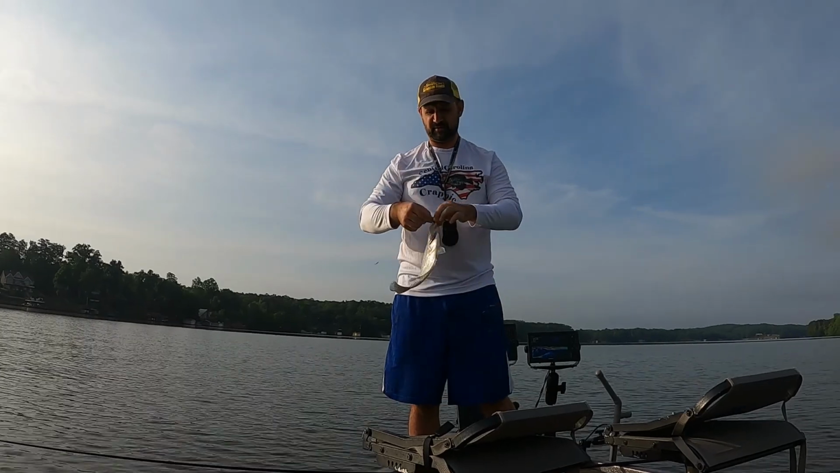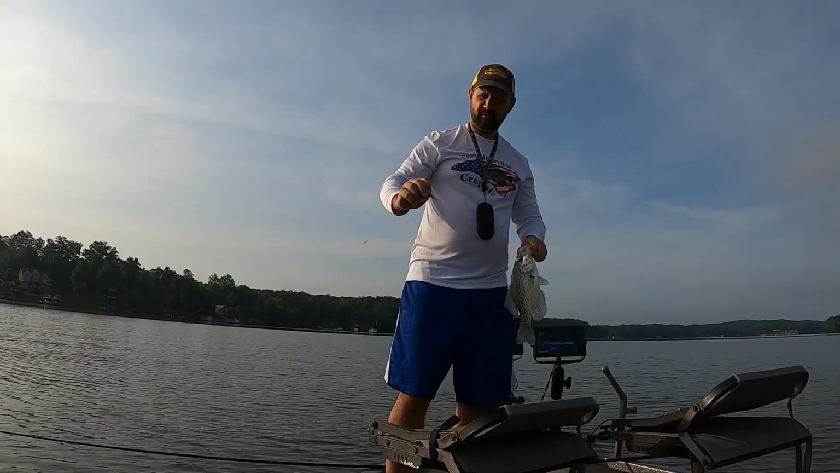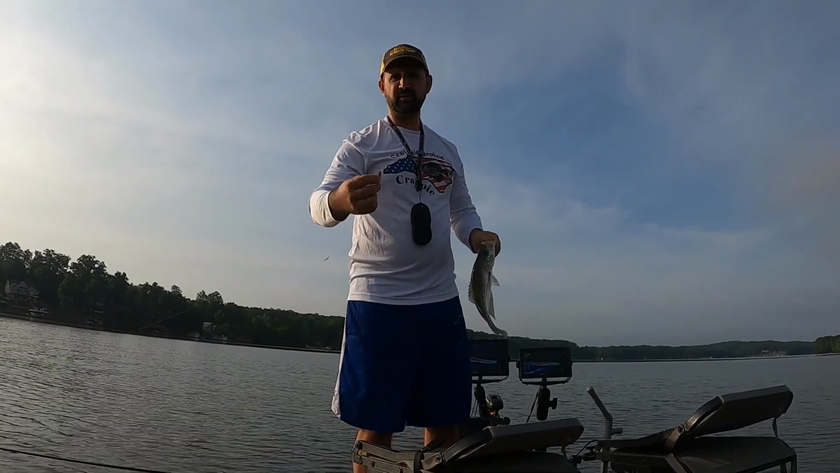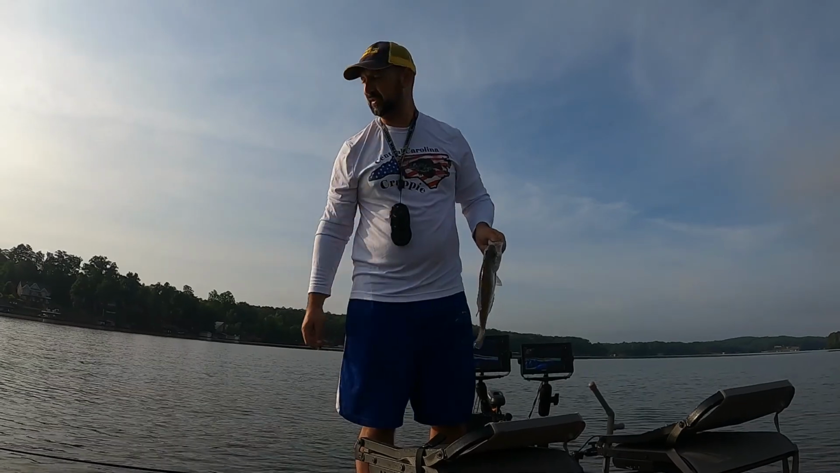That was a jig we switched over to. Water's kind of got a little green tint to it. A little olive with a red head on there. I ain't afraid to tell you what I'm catching on this. It's about location and putting it on the fish.